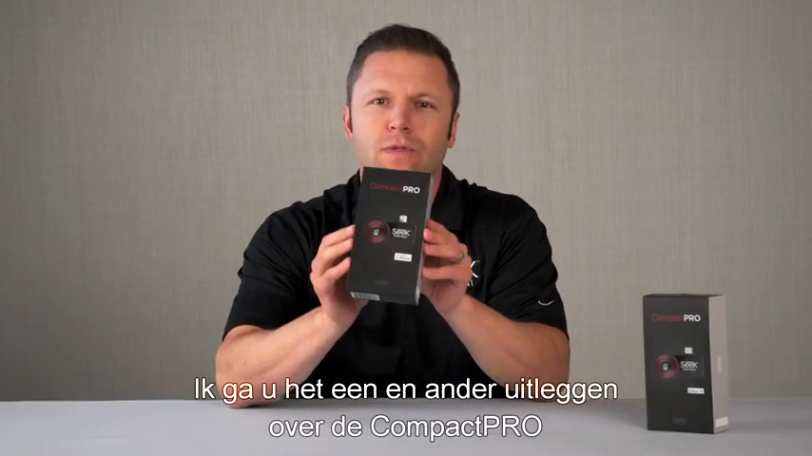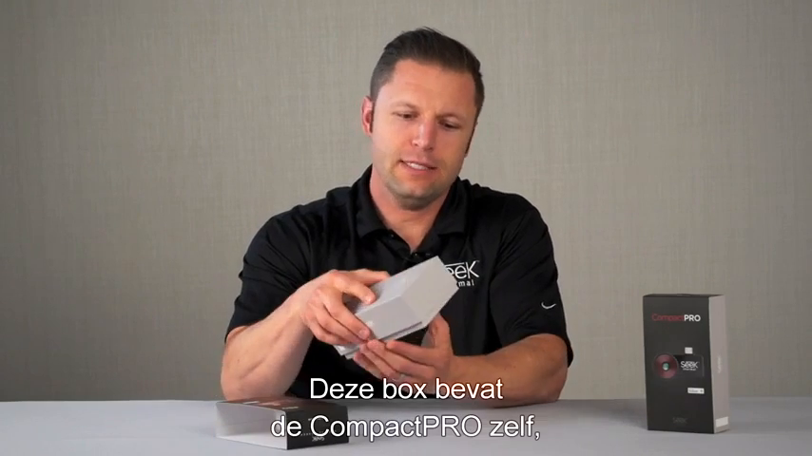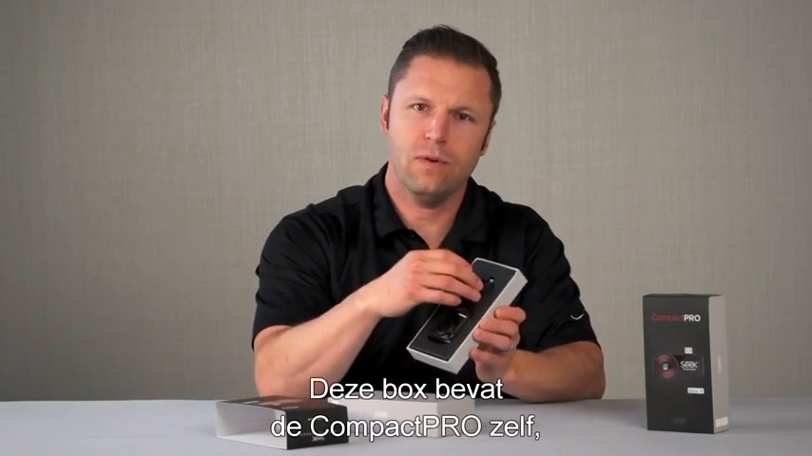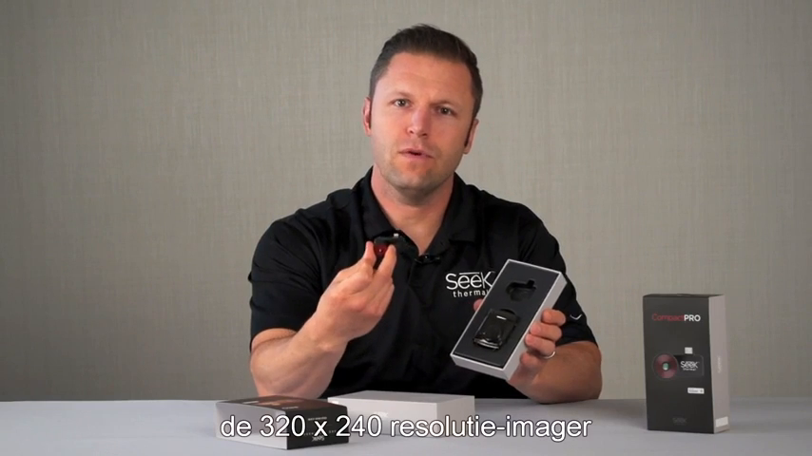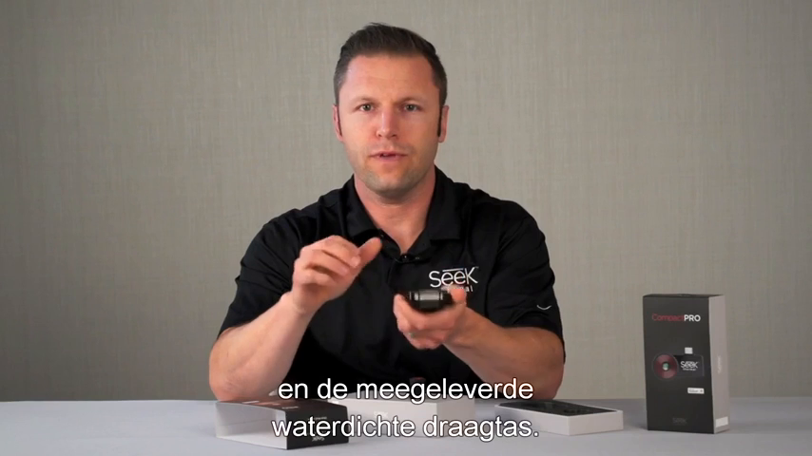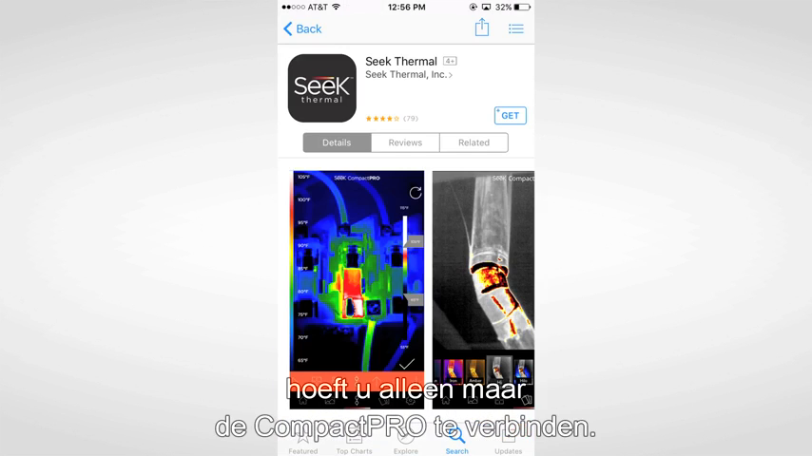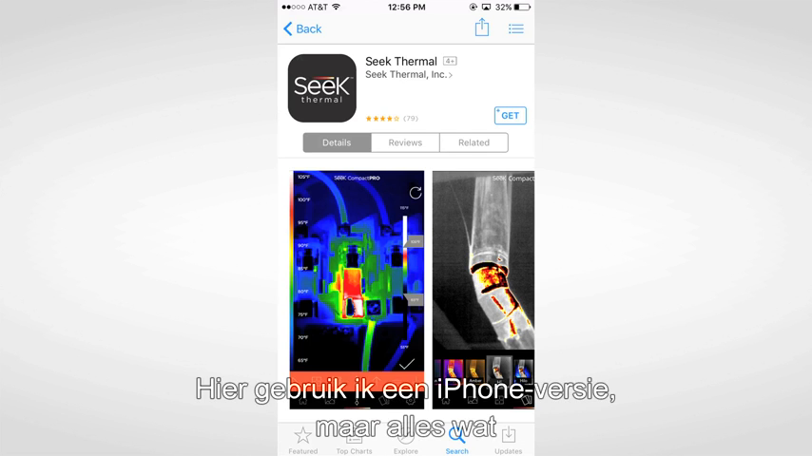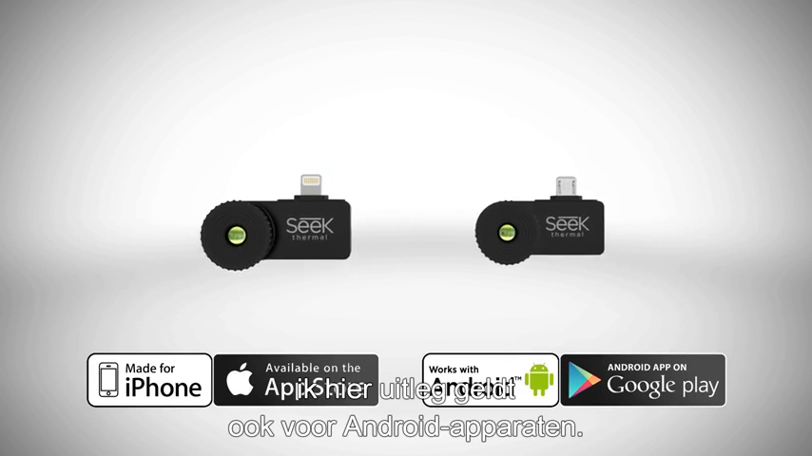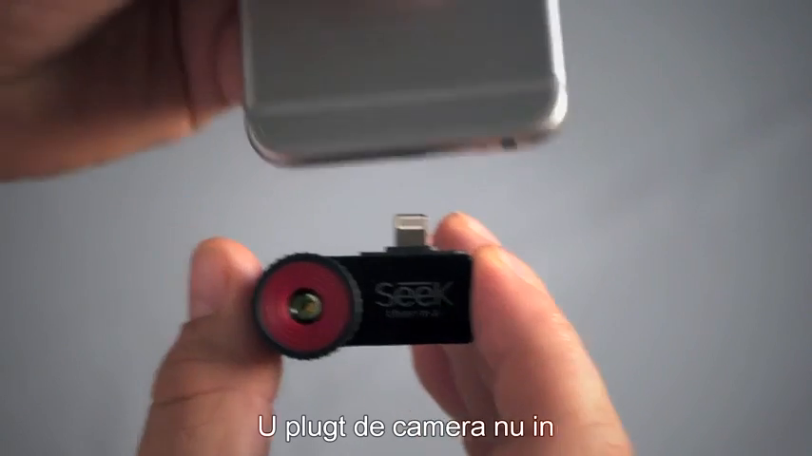I'm going to be taking you through the Compact Pro as well as the Seek Thermal app. Inside the box here, you have the Compact Pro itself, the 320 by 240 resolution imager, as well as the included waterproof carrying case. Once you've downloaded the Seek Thermal app, all you need to do is simply connect the Compact Pro. Here I'm using an iPhone version, but everything I'm sharing with you here applies to Android devices as well. Now, plug the camera in.